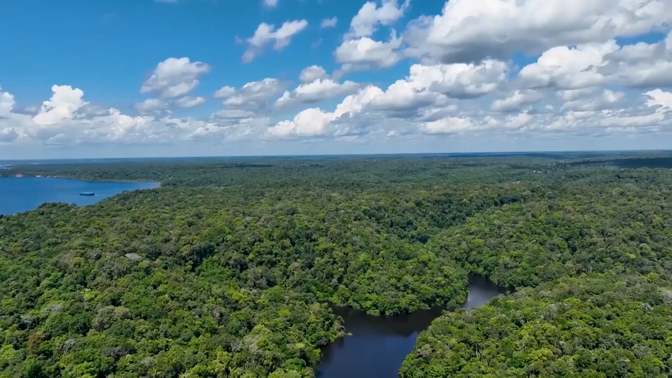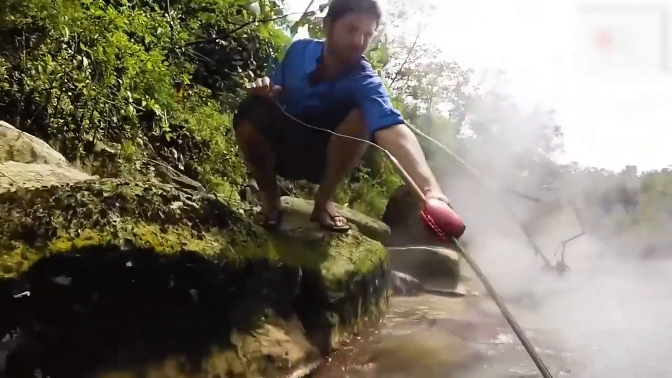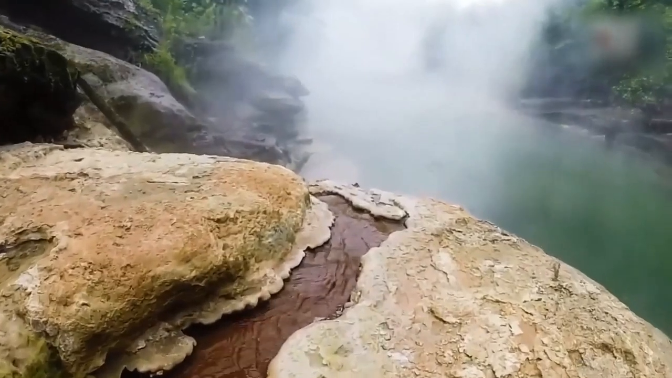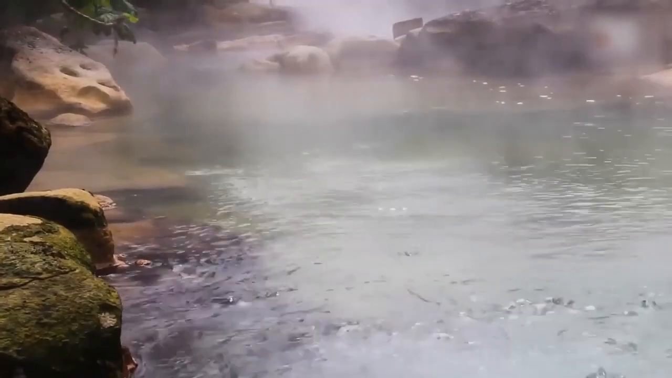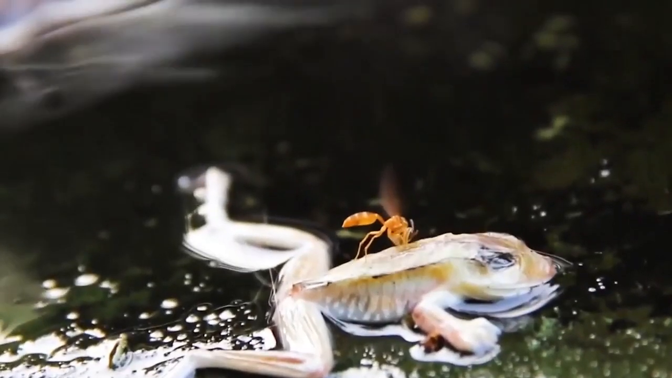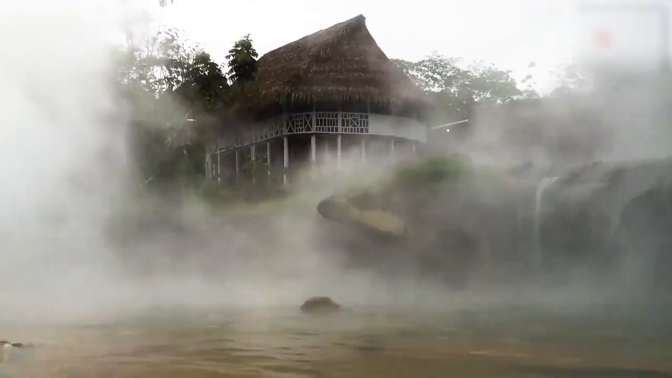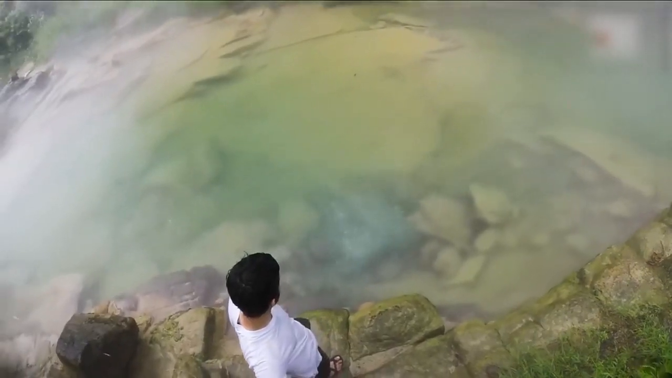In the middle of the lower jungle of Amazon, there lies a river which burns every day and every night. The boiling river is the hottest river in the whole world. Some fault-fed hot springs beneath the earth provide water for this river. The water in the river seeps deep into the earth, heats up underground, and resurfaces through faults and cracks. Many animals have been killed by being burned to death by the water, which is blazing hot. So it is advised to just take in the scene from a distance and stay away.